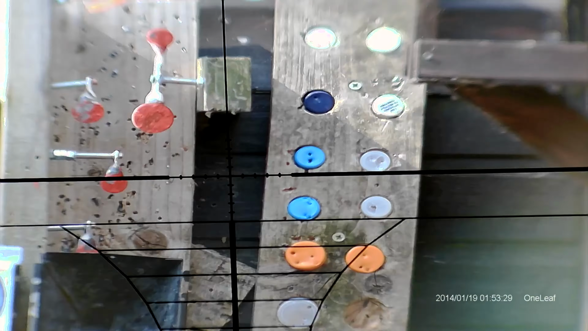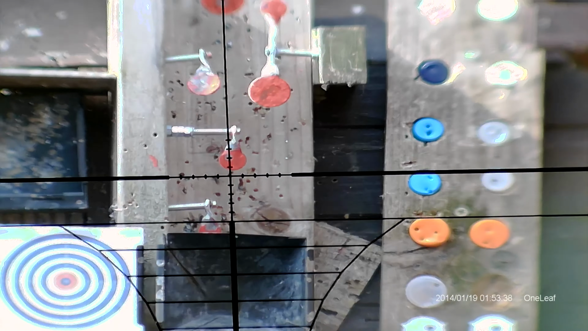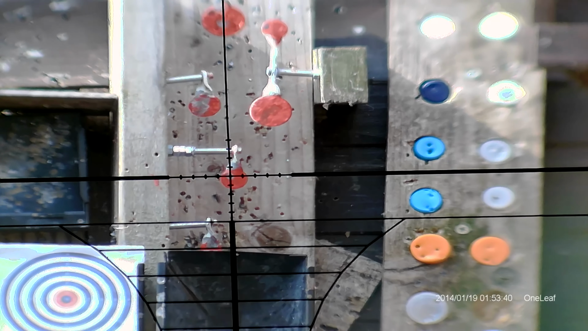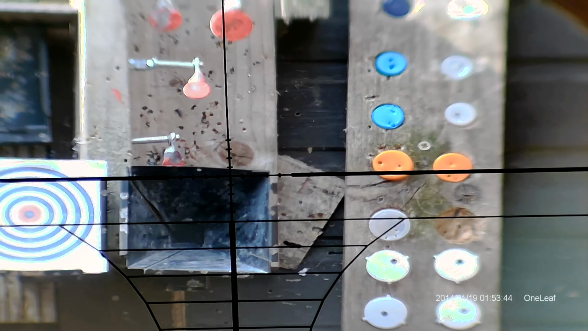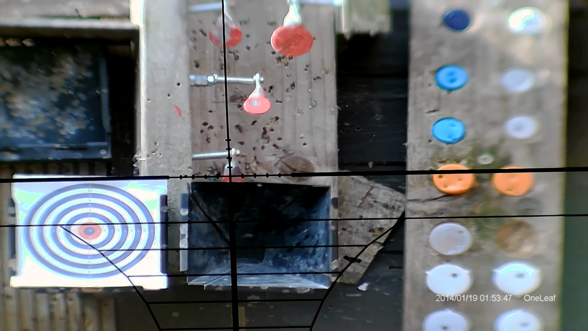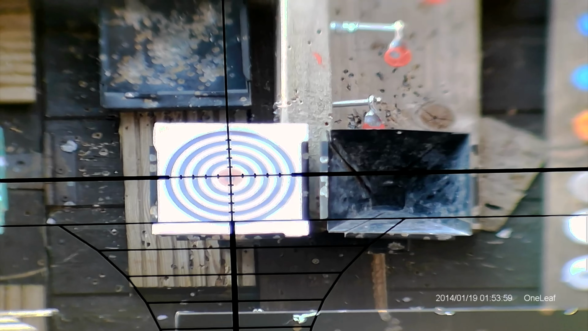Top one's a good one. Second down's good. 3's good. Now this is the tight one because it's very close to a tin. As you can see, you can't see it fully. The idea is to mimic a rat's head sticking round a corner. Now we've got a couple left, so I'm just going to pump them straight into the target now.